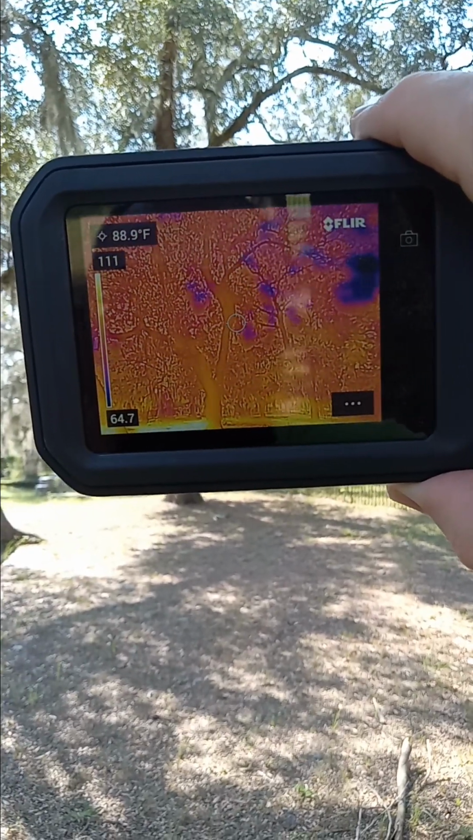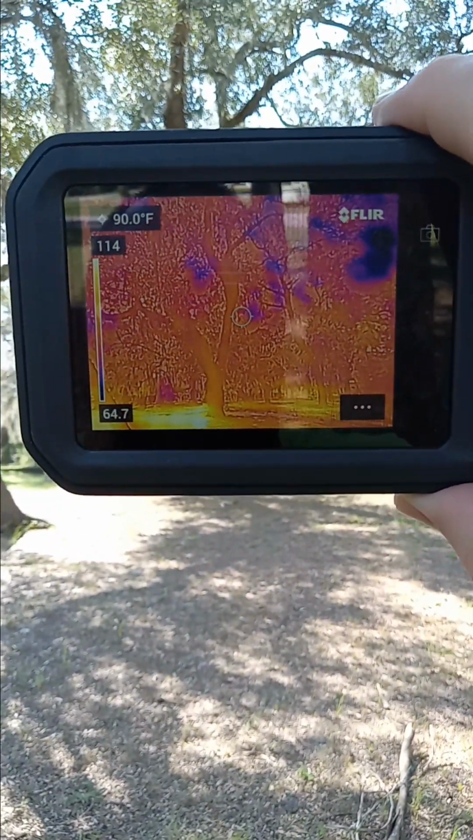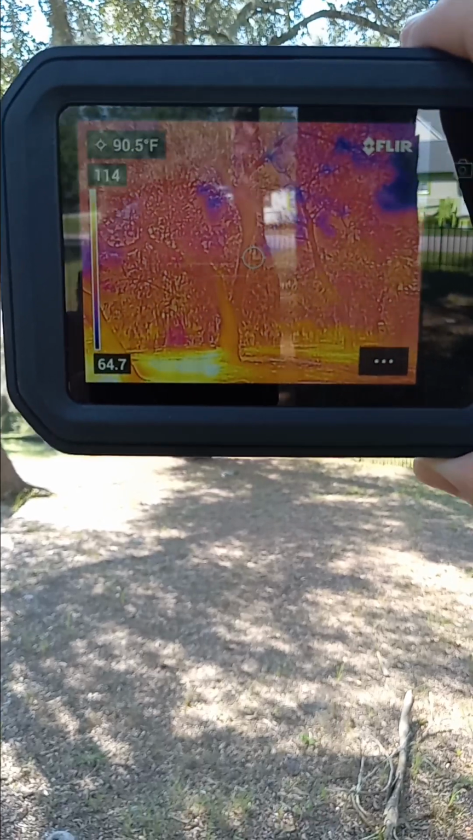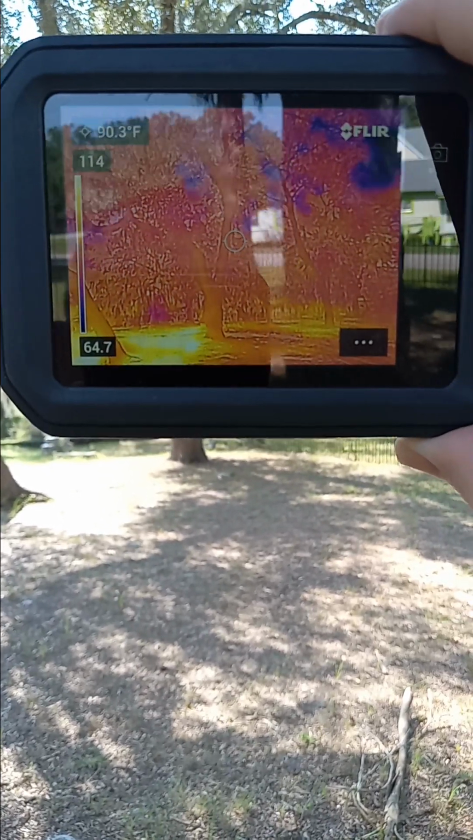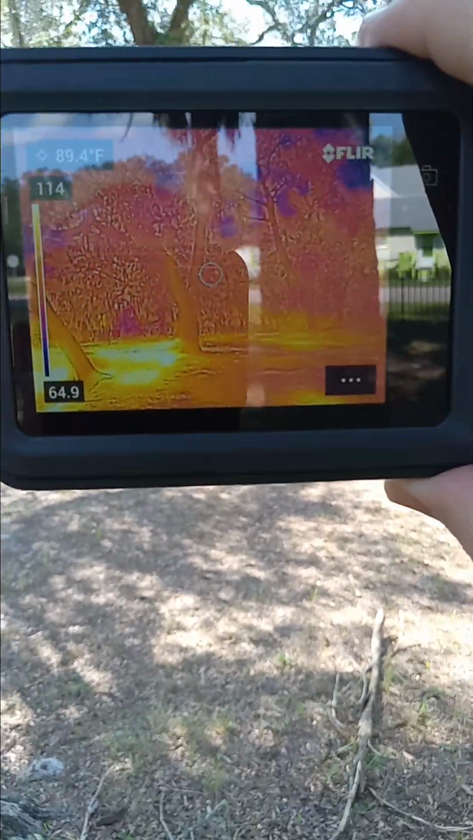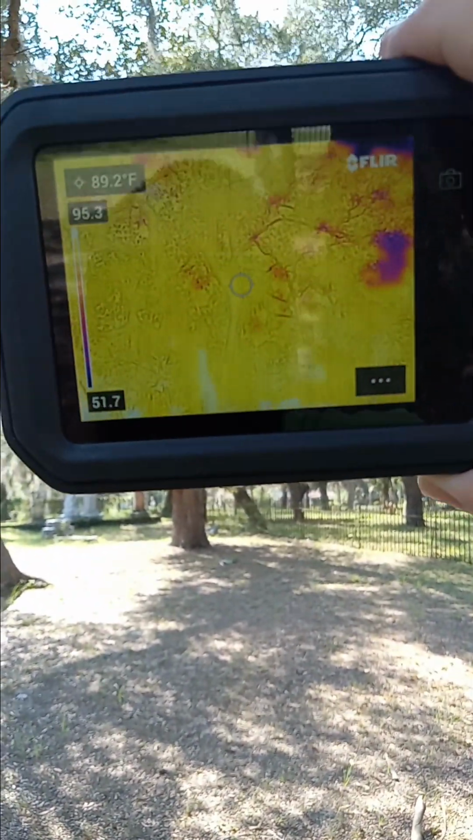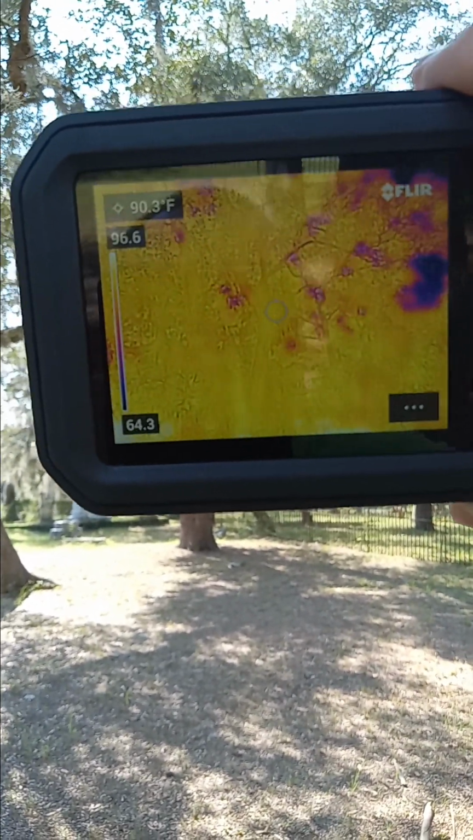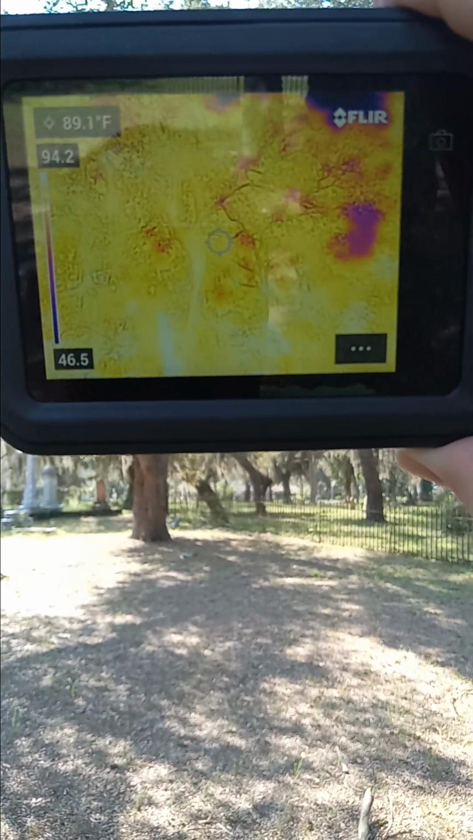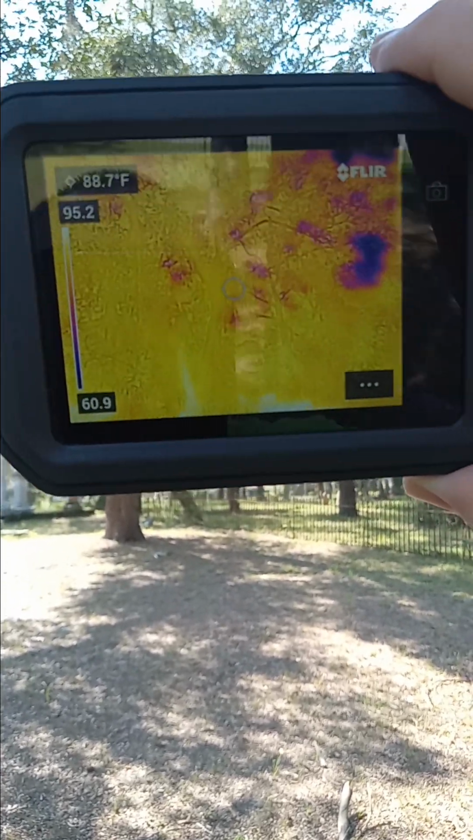And the mirror image is not anything to do with the FLIR camera. That has to do with me and my skills at taking pictures during the day. I'm using a video camera to film the screen of the thermal imager. There are actual video cameras made by FLIR, but they cost as much as a small car. So I'm not in the market for those right now. We'll see what the future brings.